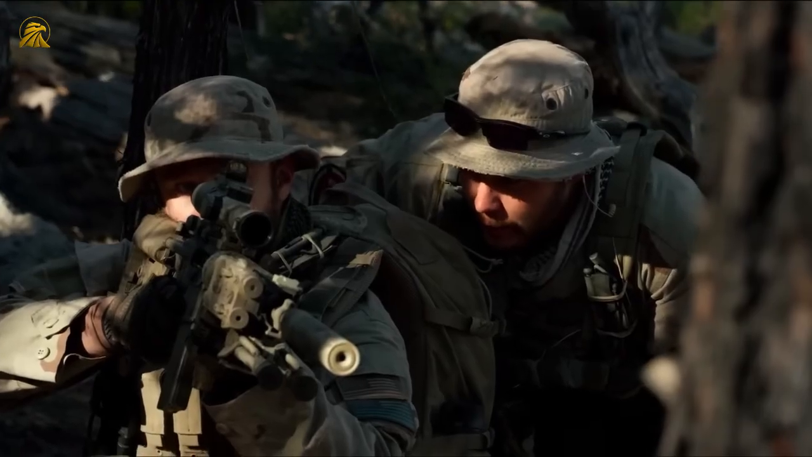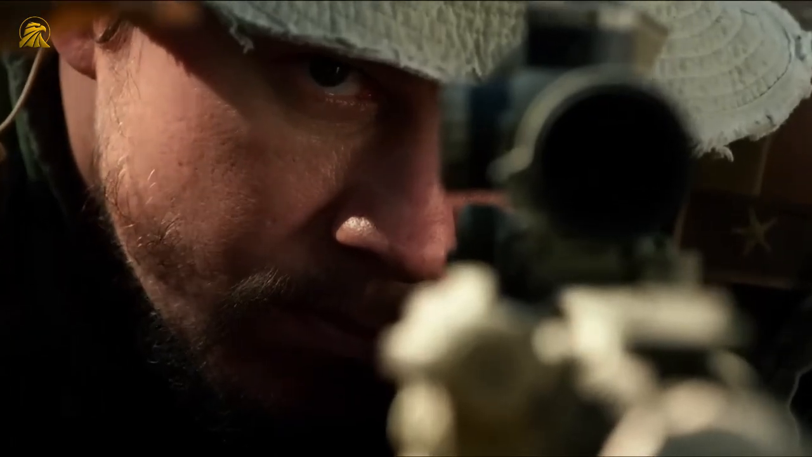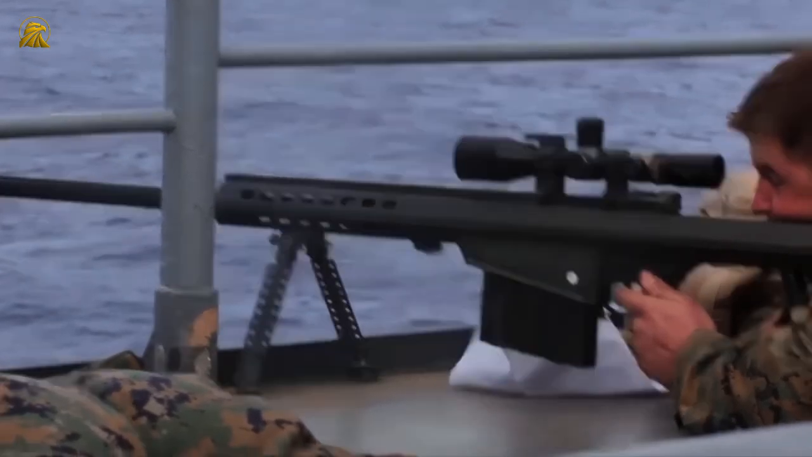The numbers are striking. According to official SBU data, more than 860 Russian troops were neutralized through drone operations conducted by the Special Operations Center designated by the letter A. These aren't estimates or projections, they're confirmed figures from operations documented on video.